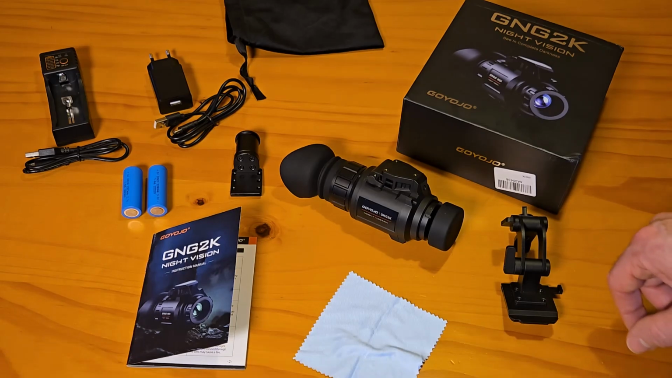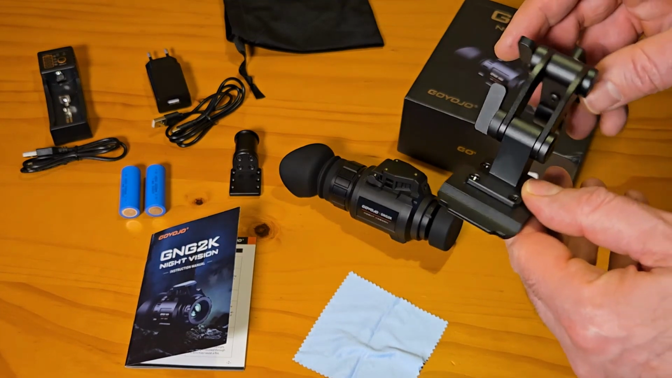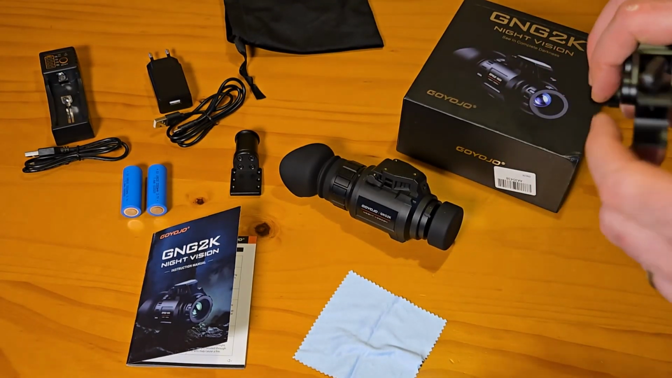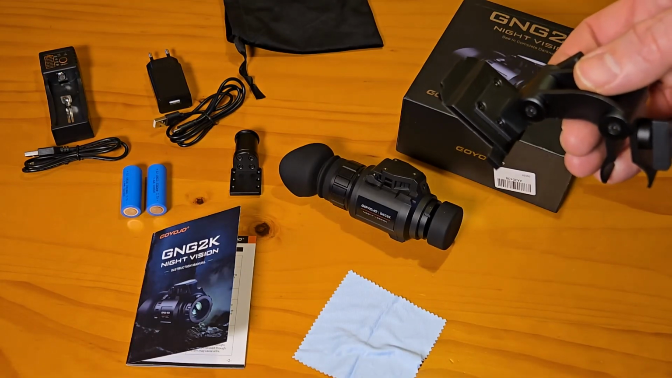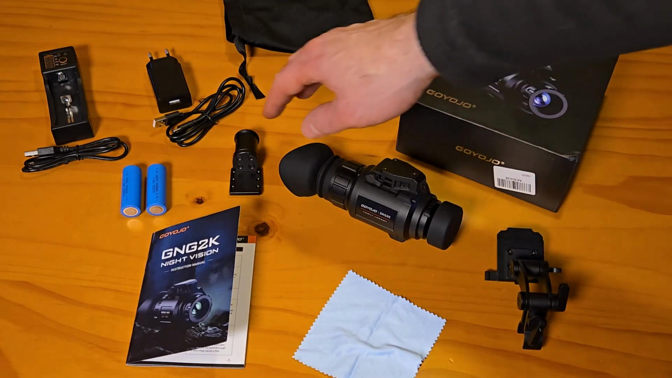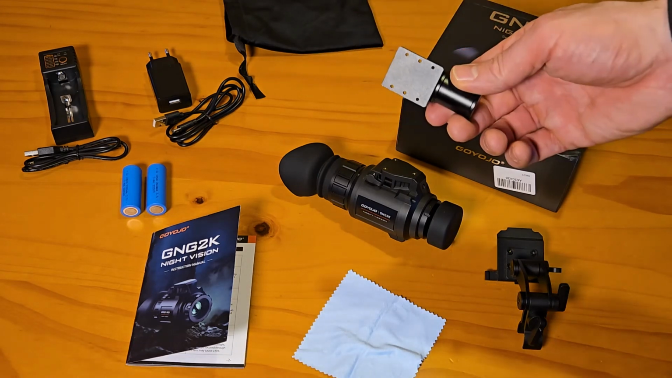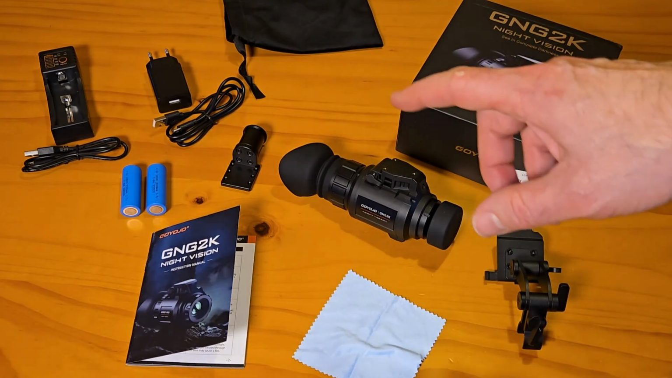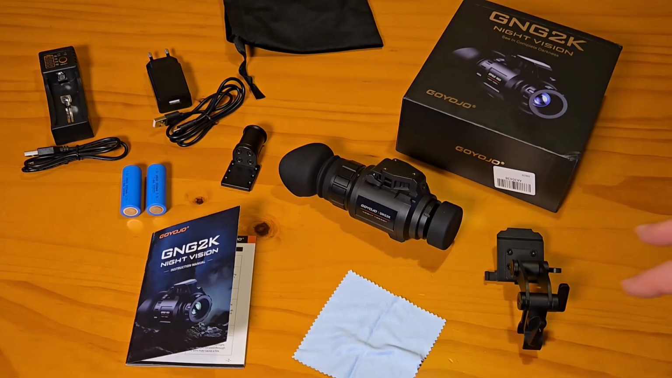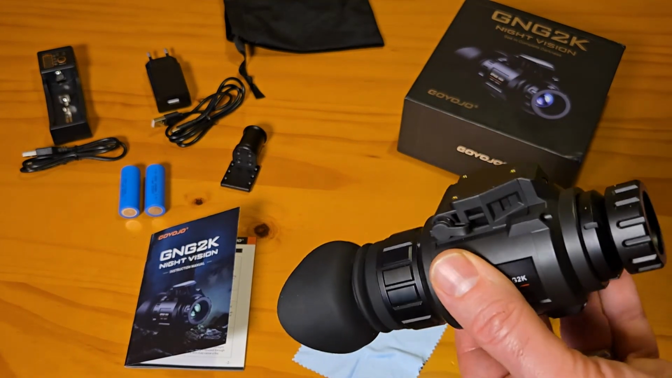And then you've got a number of brackets in here as well. So this is a helmet mount. So if you have a tactical helmet, this goes on the helmet and the monocular attaches and you can just flip it right down, which is really nice when you want to use it, and then flip it up out of the way when you're not going to use it. And there's a number of different adapters as well. If you're going to turn this into binoculars, purchase 2 of these units and have full night vision binoculars, you have the adapters where you can connect the 2 monoculars together and turn them into a pair, which is really, really cool.